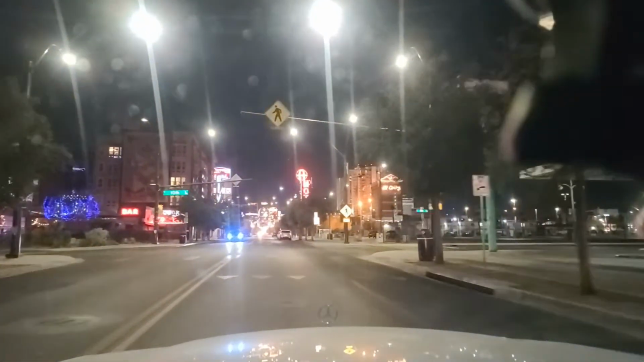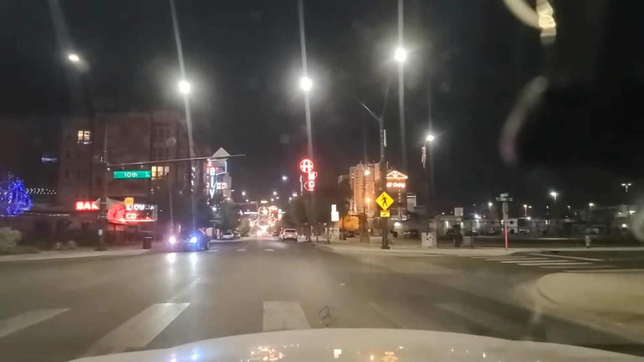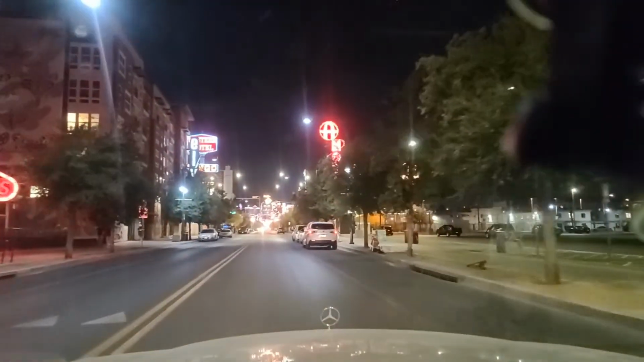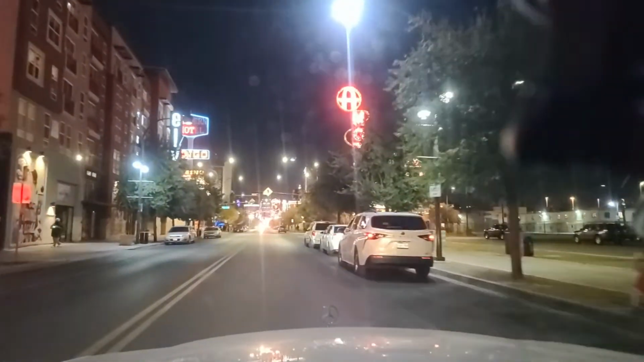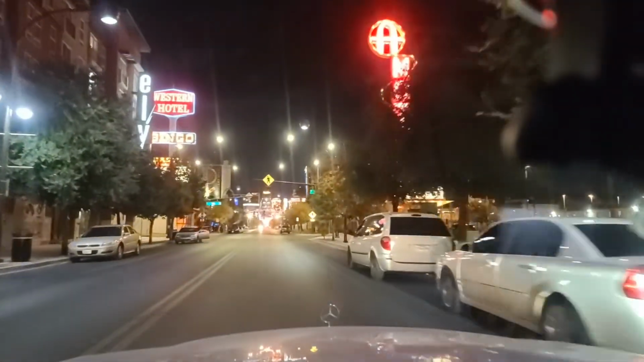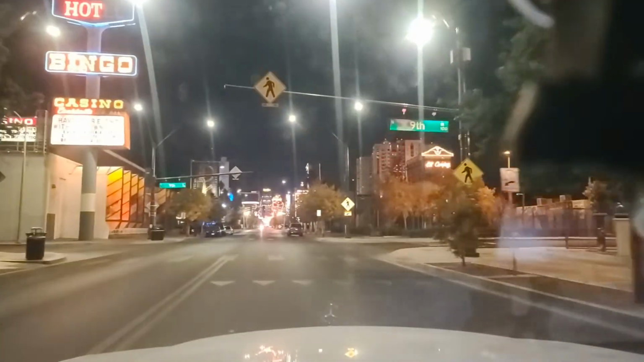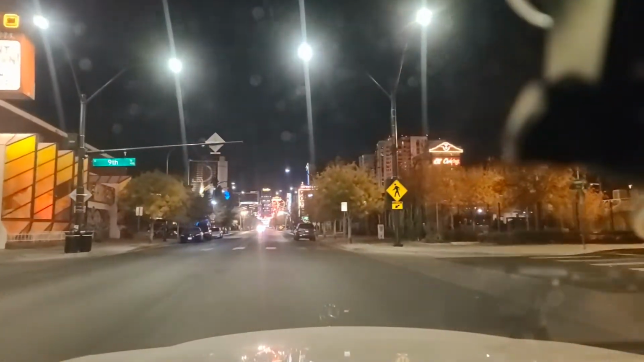Yeah, you gotta pay to park everywhere down here now. There is no free parking anywhere. Western Hotel there. You can see the flashing, twinkling lights all over the place here.